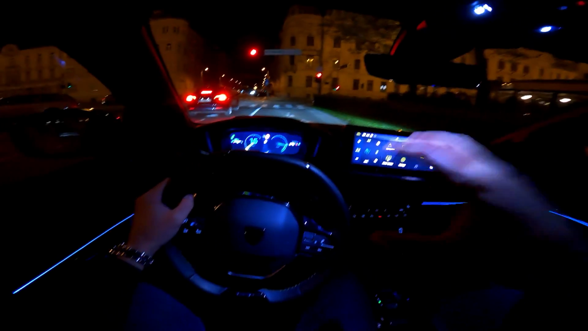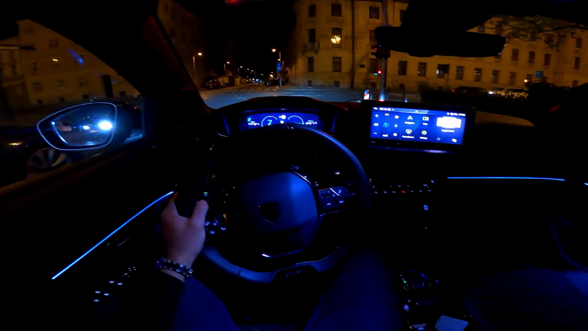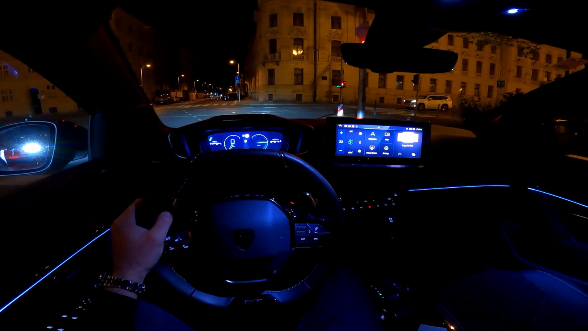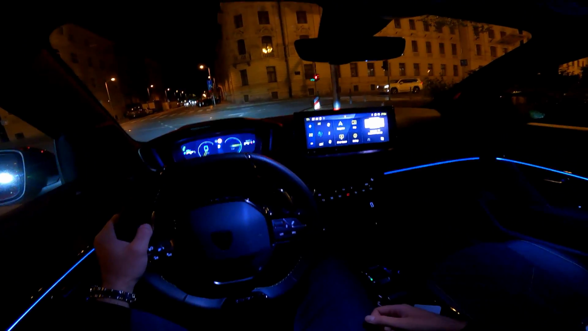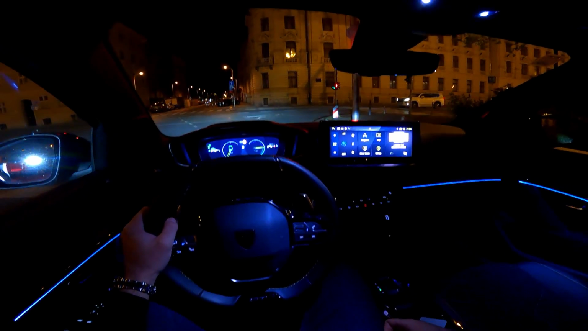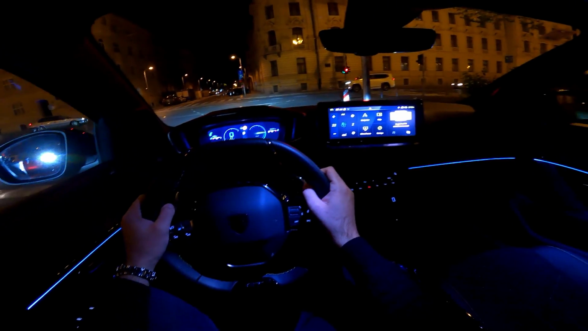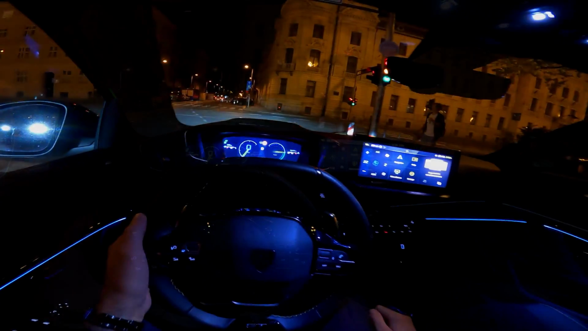And now let's talk about this particular model, this 48-volt hybrid with 100 horsepower, 0 to 100 in 9.8 seconds, and the top speed is 193 kilometers per hour, which are some really nice numbers. And then if you want more, again, you have the 136 horsepower version, which has the acceleration from 0 to 100 in 8.1 seconds. So that can also be an option.